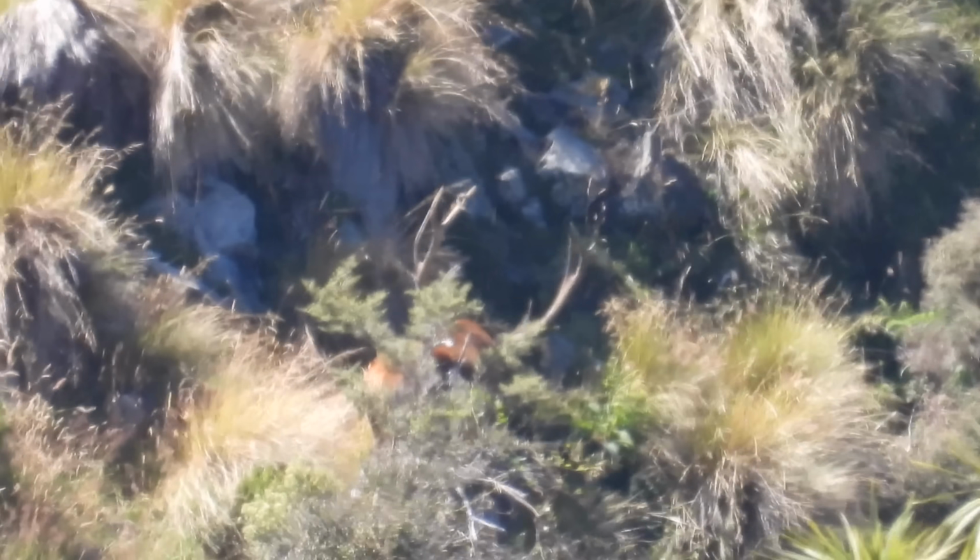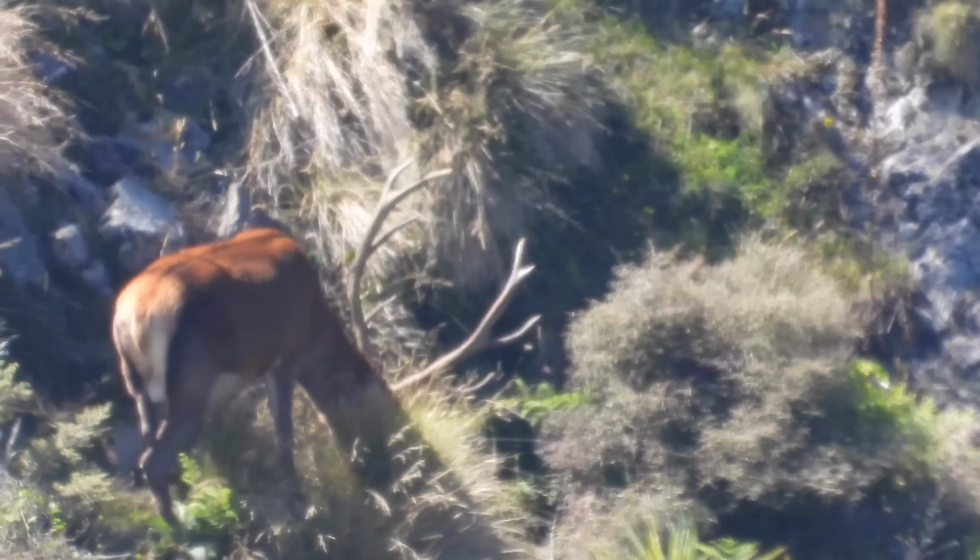Certainly some antler there. Yeah, he's got some length. Beautiful. He's definitely got 3 on his tops. I'm trying to keep this camera steady, the wind's just blowing around, but got some strong tines there.